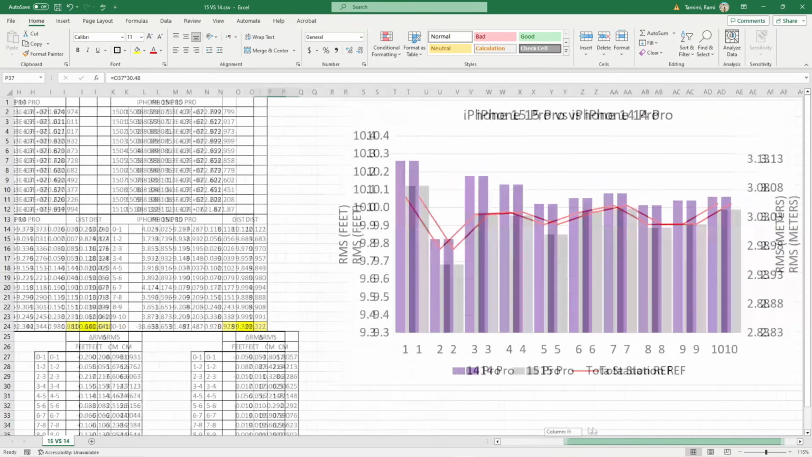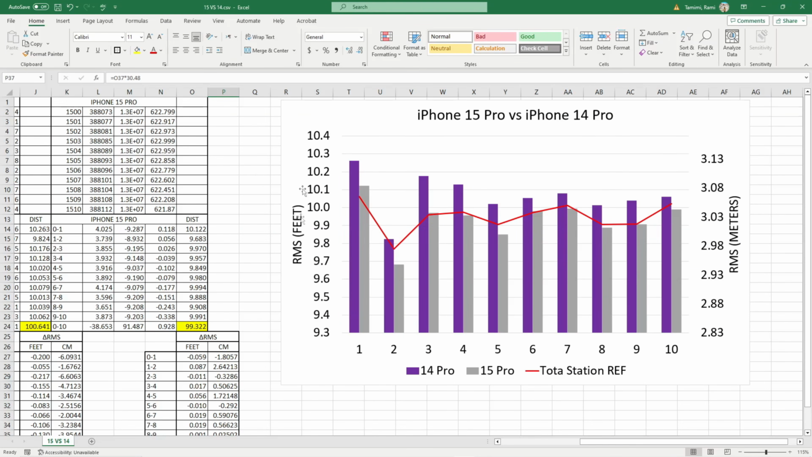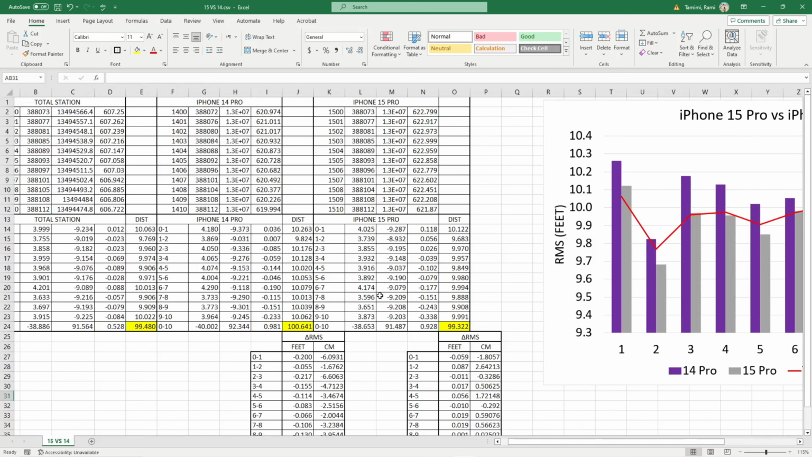And I created this graph to help visualize the errors. So on the left side here, we have feet, on the right side, we have meters, and this red line is the total station, purple is 14, and gray is 15. It definitely looks like the 15 Pro mimics the total station errors much closer than the 14 Pro, which tells us that the relative error of the 15 Pro is much less than the 14 Pro, but the absolute error continues to be pretty substantial as we've seen with the previous tests.